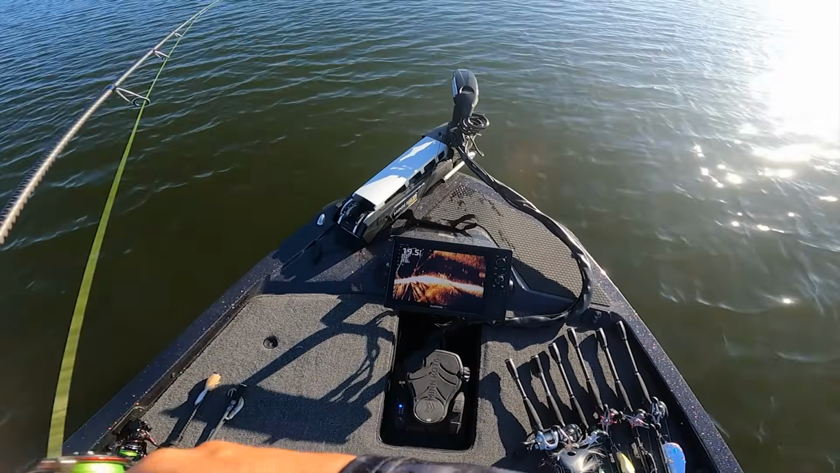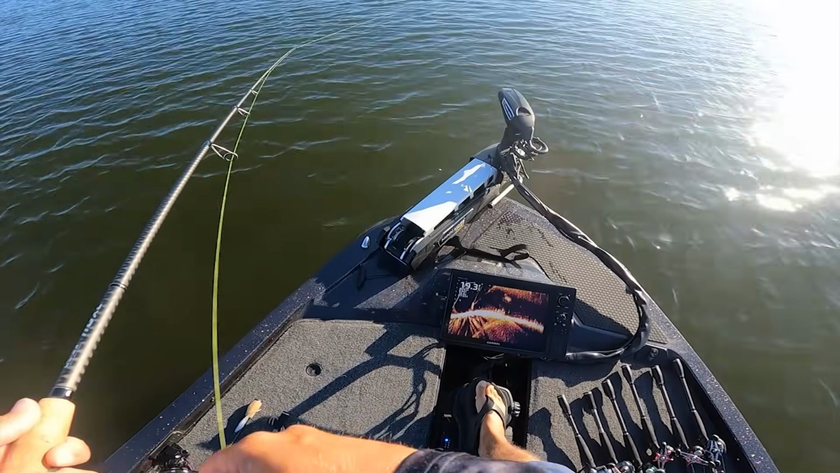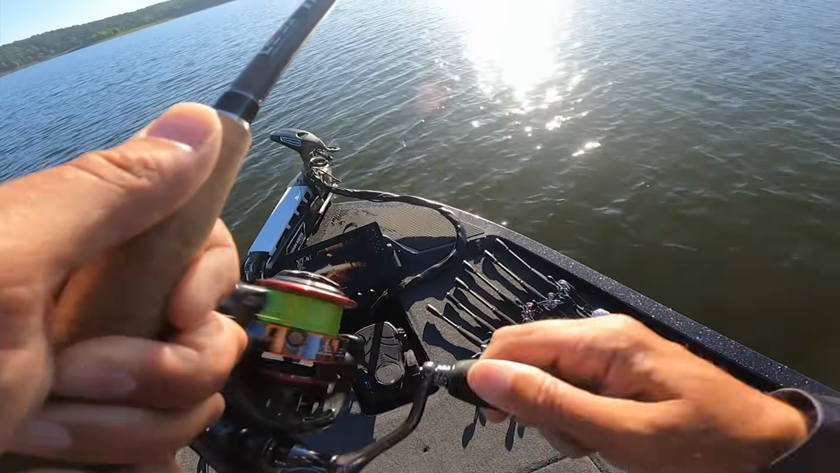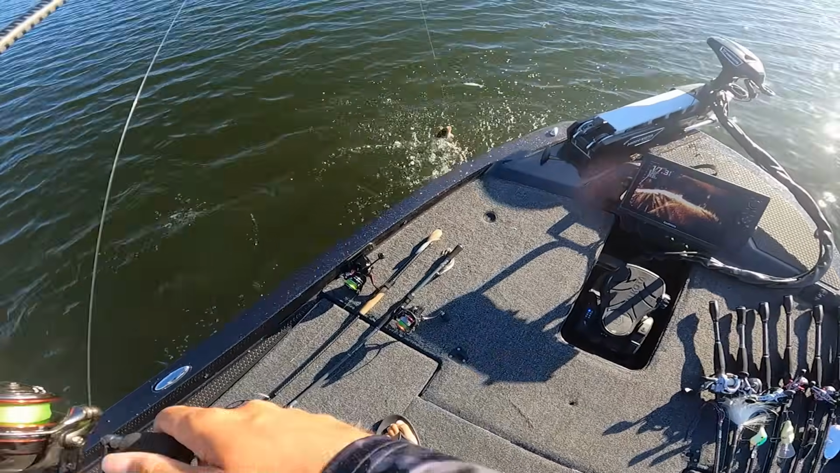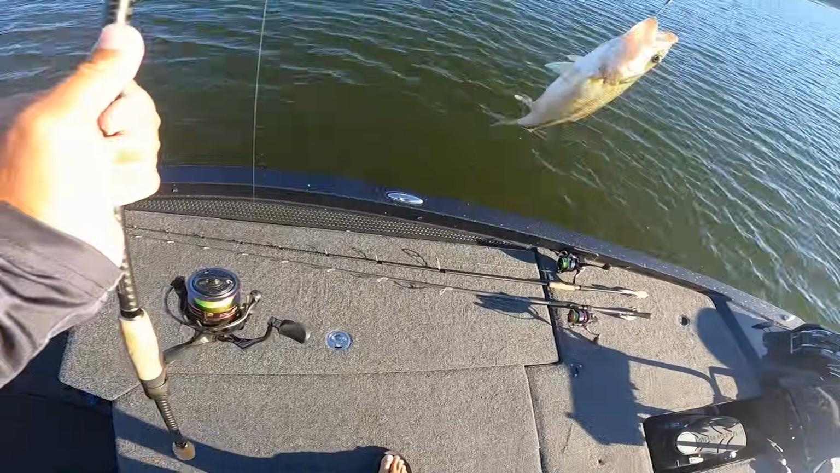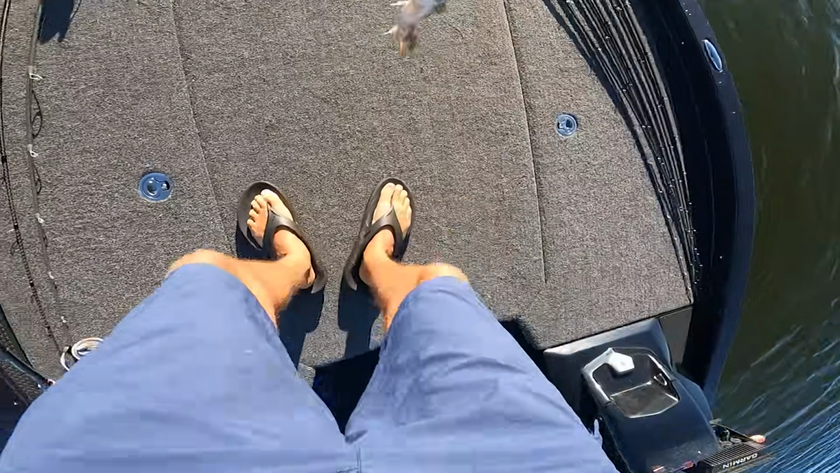Right off the bat, dadgummit, he didn't eat it all the way. He ate it like he never saw it. Yeah, we come to this lake for this. He threw it off. It's a spotted bass. Do spotted bass even exist in this lake?